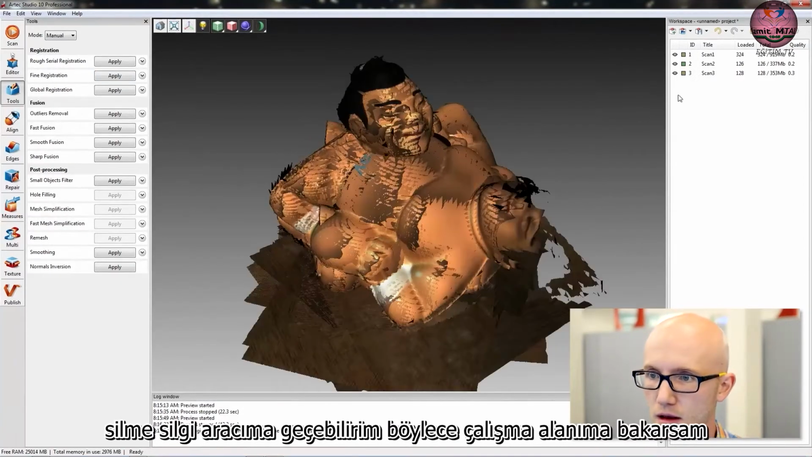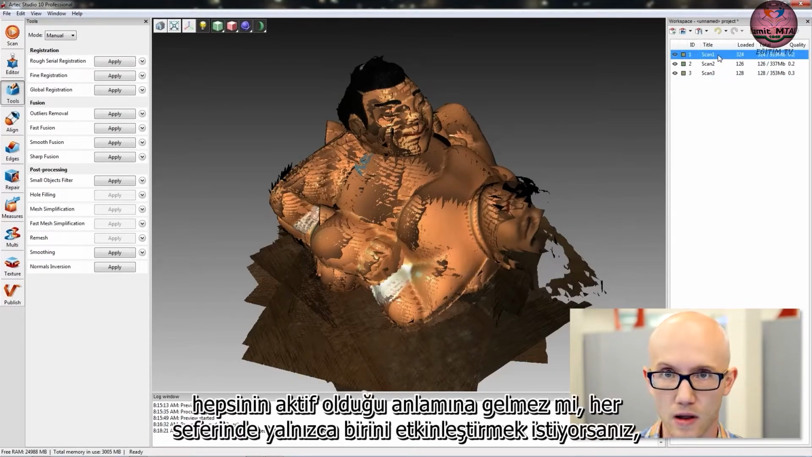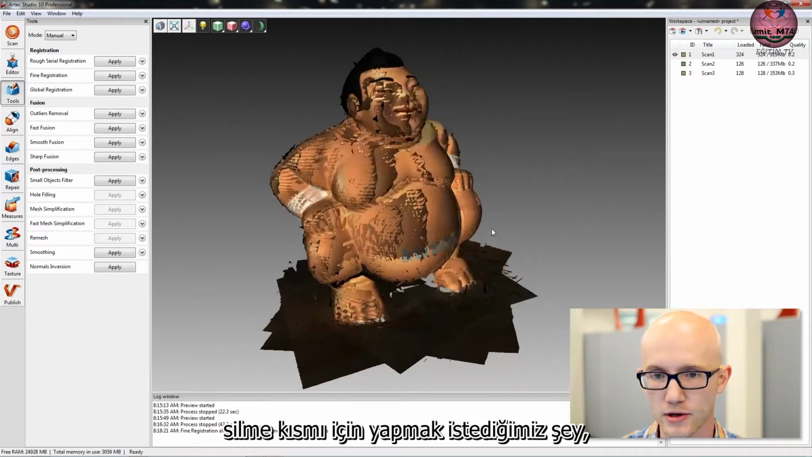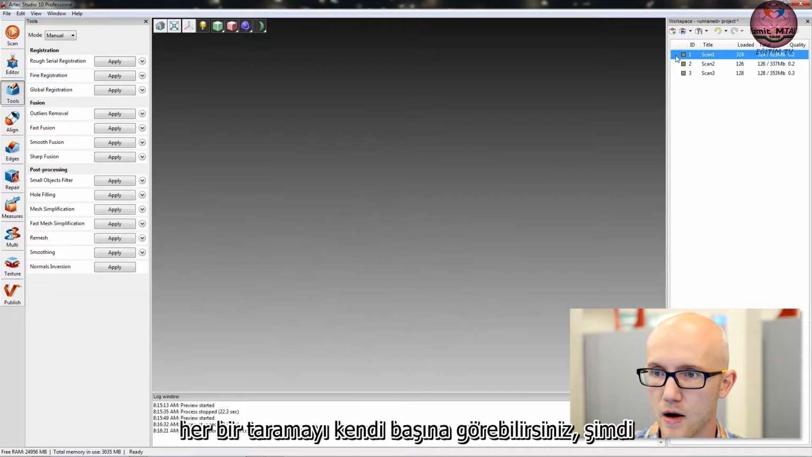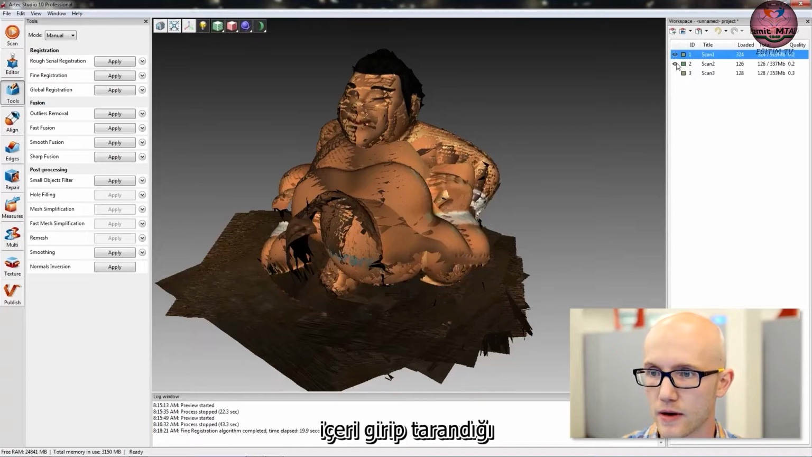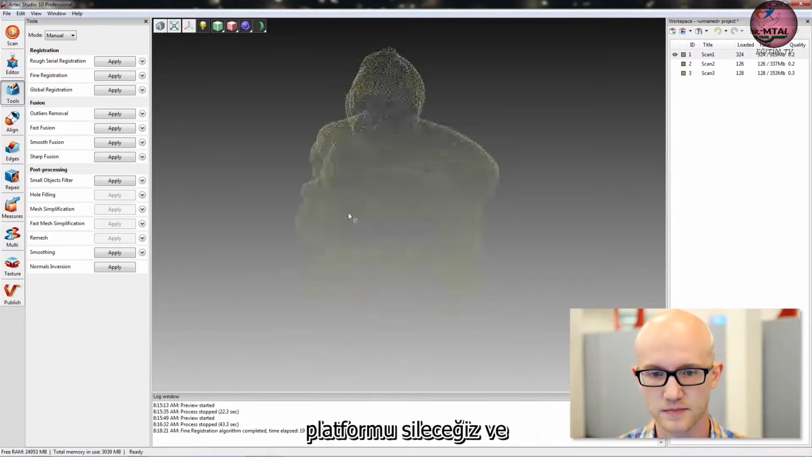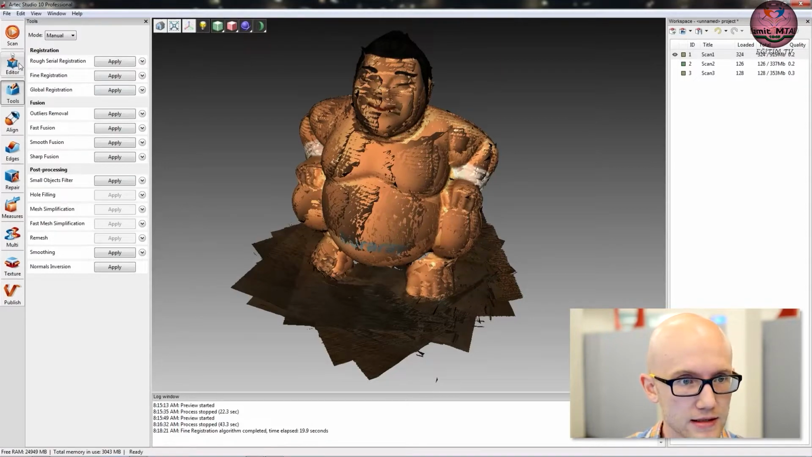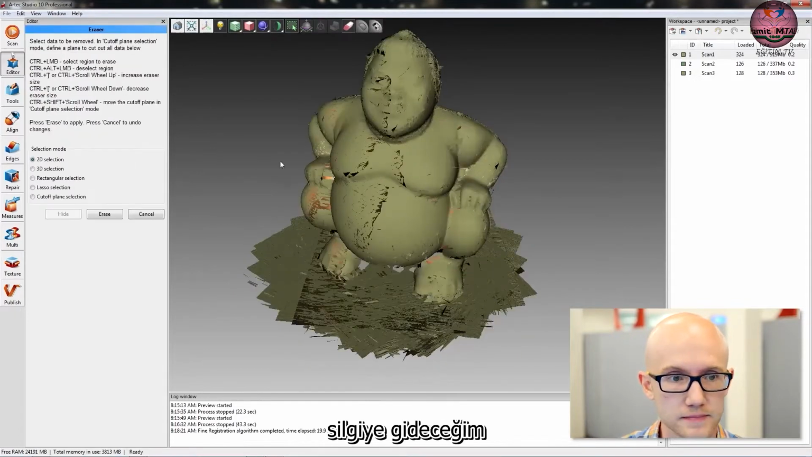So if I look in my workspace over here, right now I have an eye next to each scan. That means they're all active. If you want to activate just one at a time, which is what we want to do for the erasing portion, you can see each individual scan by itself. Now, we have these 3 scans that aren't lined up properly, but before we can align them, we are going to come in and erase the platform that it was scanned on. And this is very easy to do in our Tech Studio. So that's step 3. We're going to come over here on the left-hand side to our editor. And I'm going to go to the eraser.